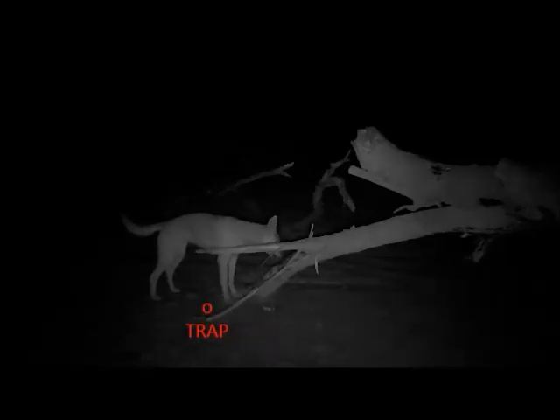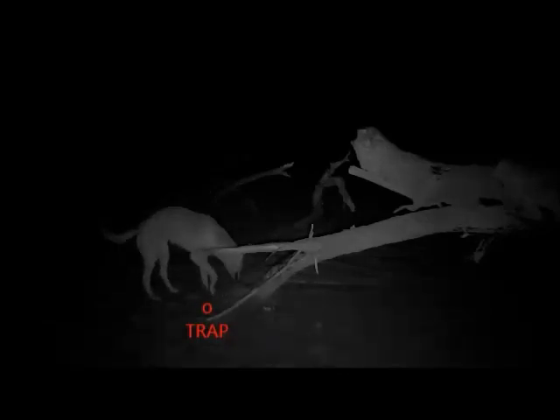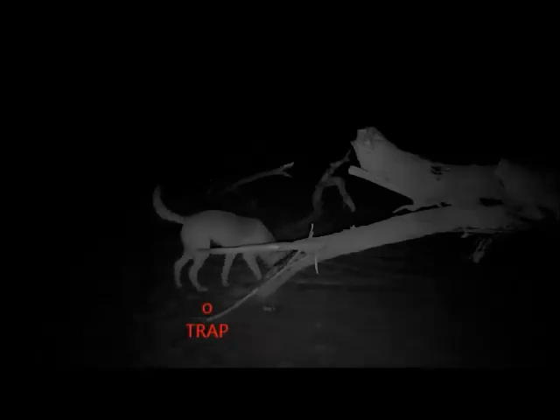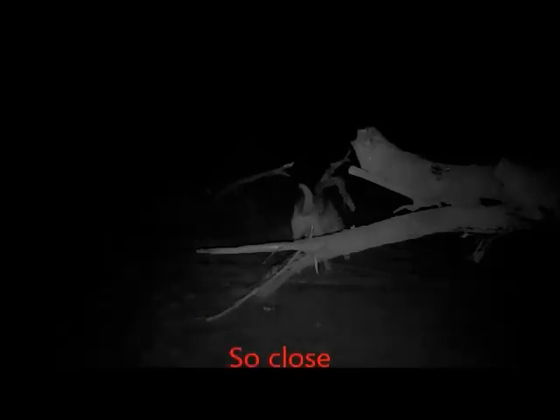This particular dog is sniffing dog scat and dog urine that's placed basically at the base of that piece of timber there, and you can see the trap was set in the mouth of that V, and the dog moved all over it, and we're very unlucky not to trap that dog.